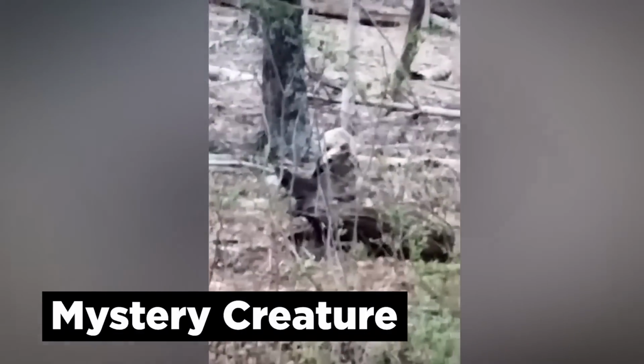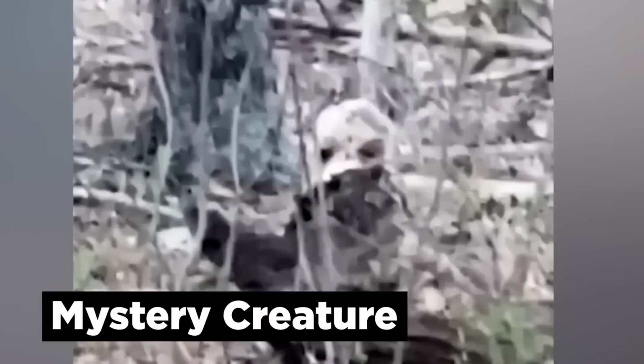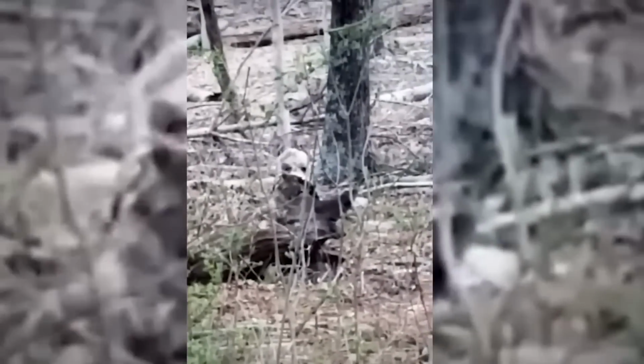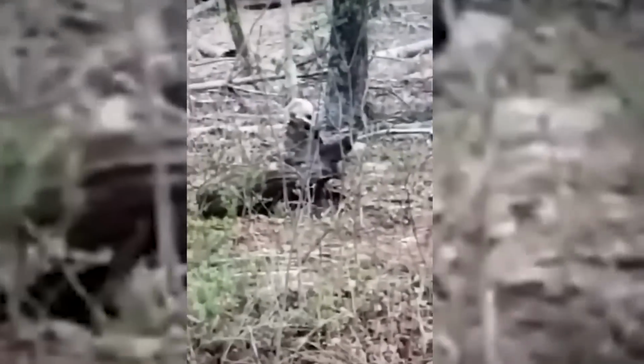Mystery creature. The footage we're about to show you was captured by a nature lover as they enjoyed a hike through the Appalachian Mountains. However, after what they saw during that hike, it's safe to say that they're probably not a nature lover anymore. This profoundly unsettling video shows an unidentified creature watching the hiker from behind a log.